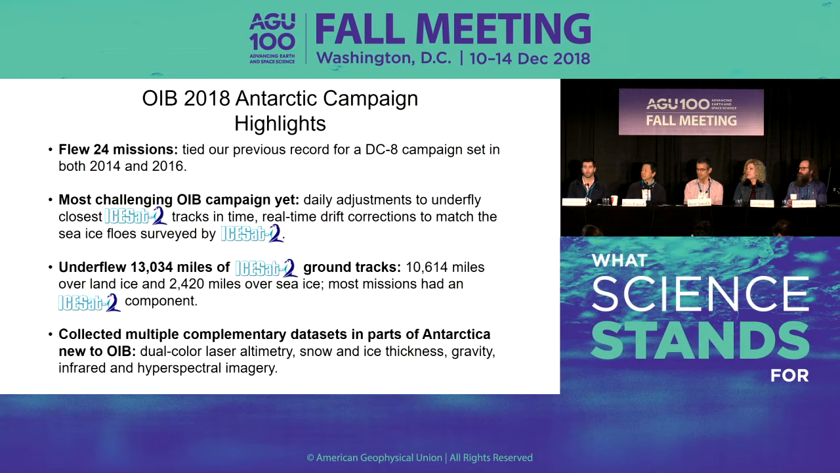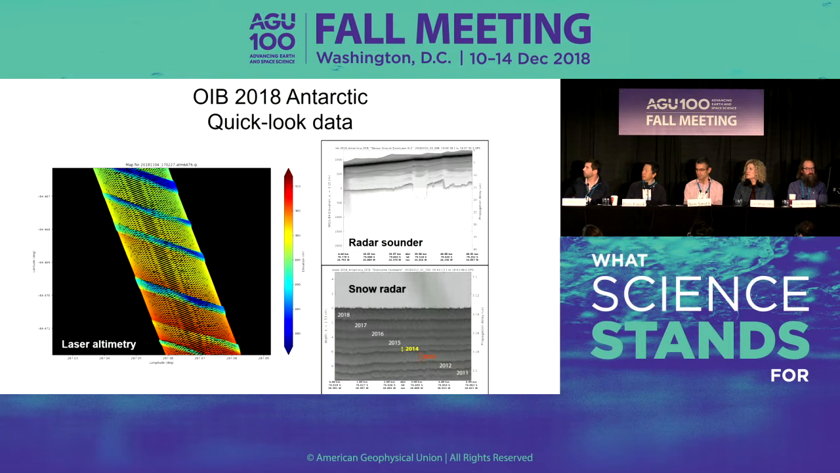Over sea ice, which changes even quite quickly, on an hourly basis even, we implemented real-time drift corrections by making wind measurements at low altitude. And so that was an additional challenge to be able to survey that sea ice. It succeeded. We flew more than 13,000 miles of ISAT-2 ground tracks, and we also collected numerous other complementary data sets aboard across Antarctica. So we have not just our airborne laser altimeters on board, we have 2 of those. To directly compare to ISAT-2, we were able to add other instruments and collect additional data sets. And I'll show you a couple of examples of those.